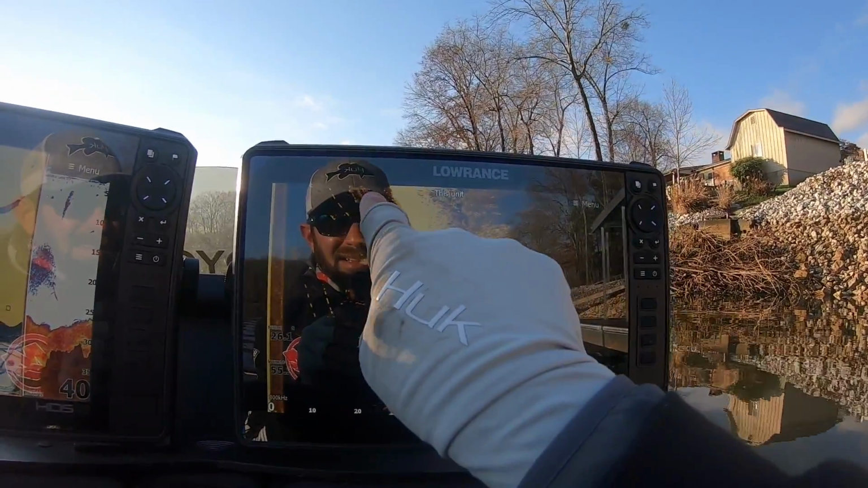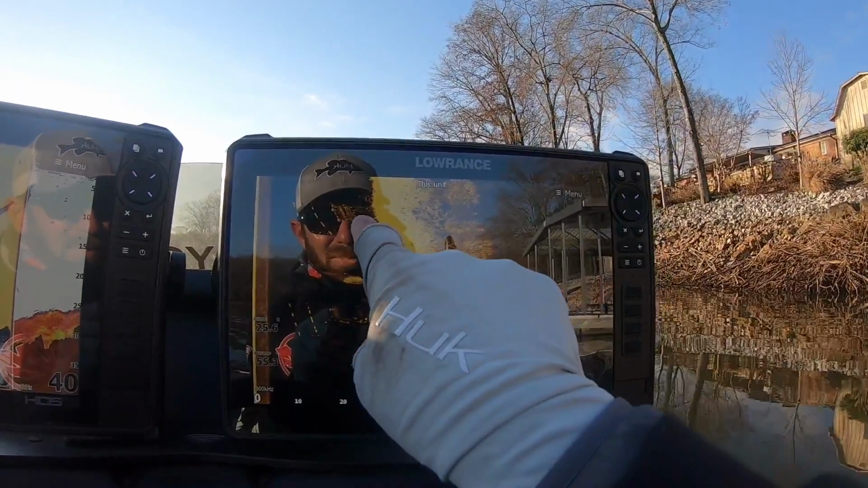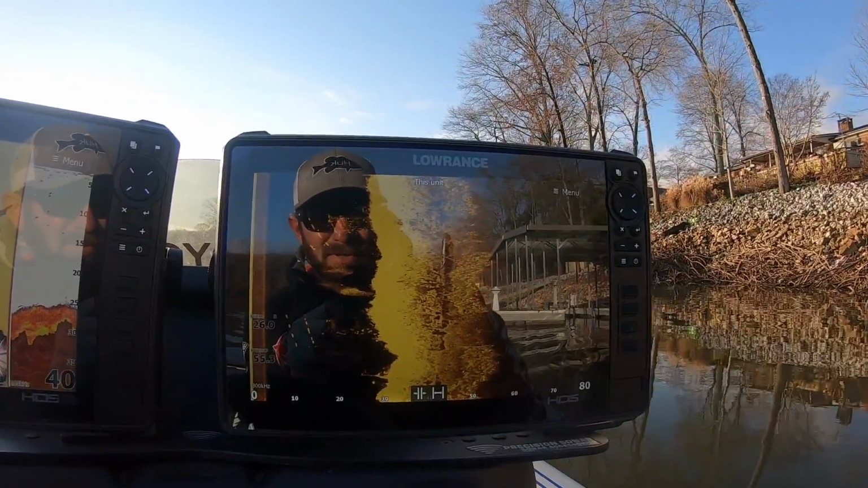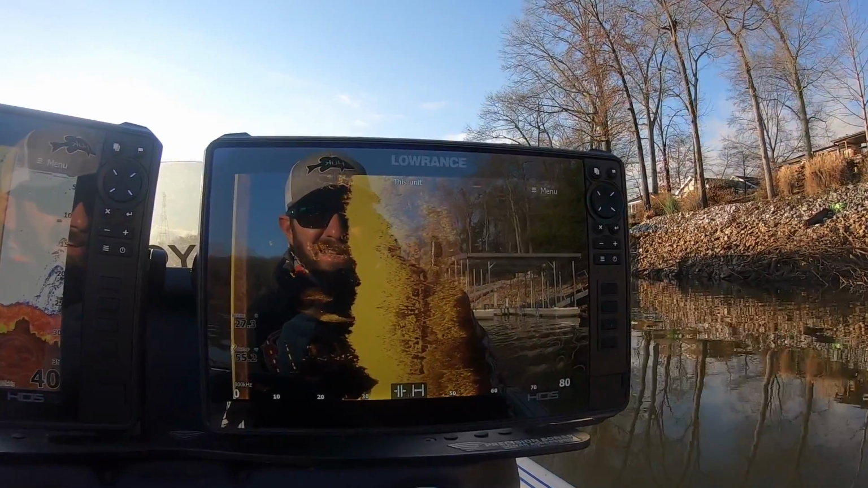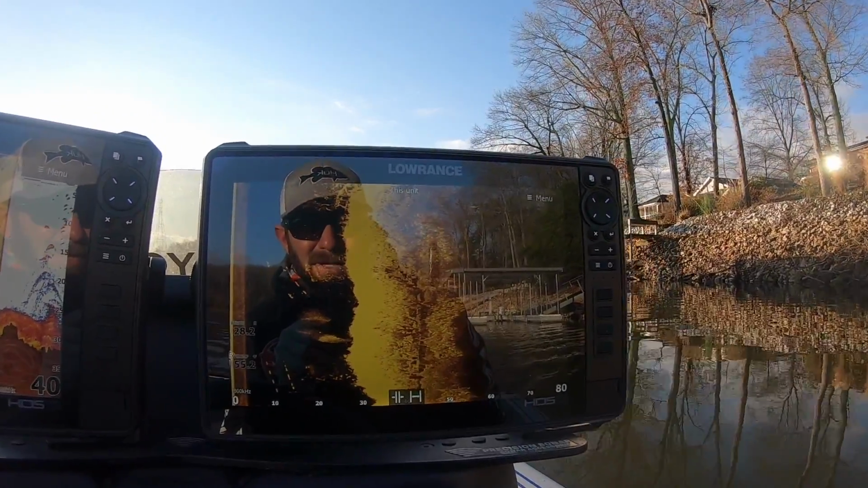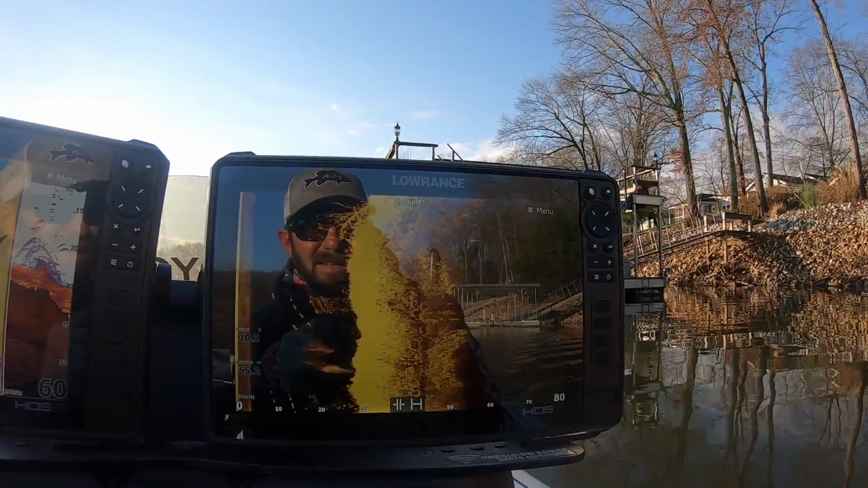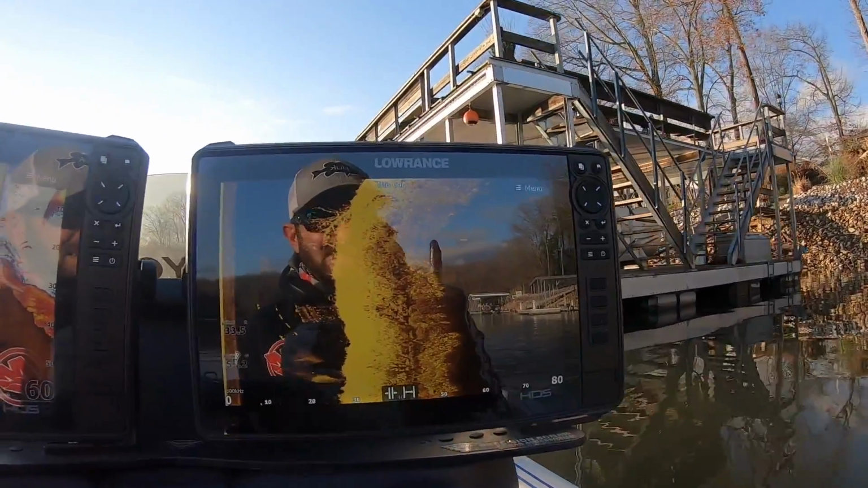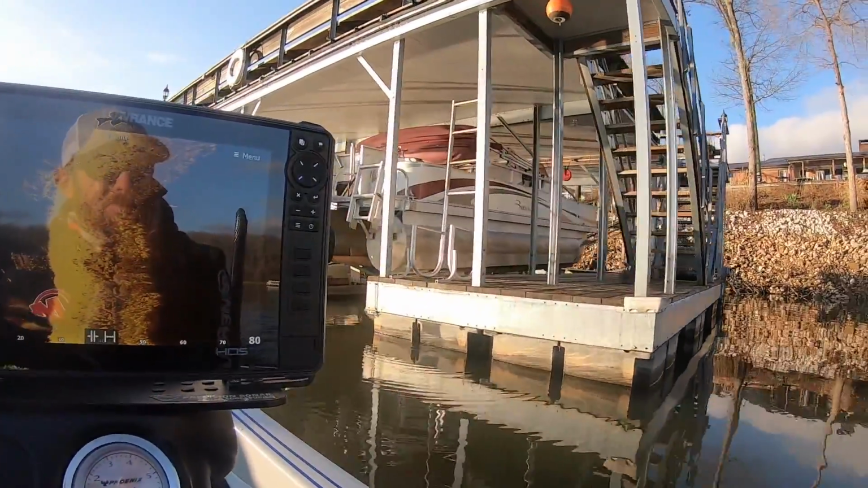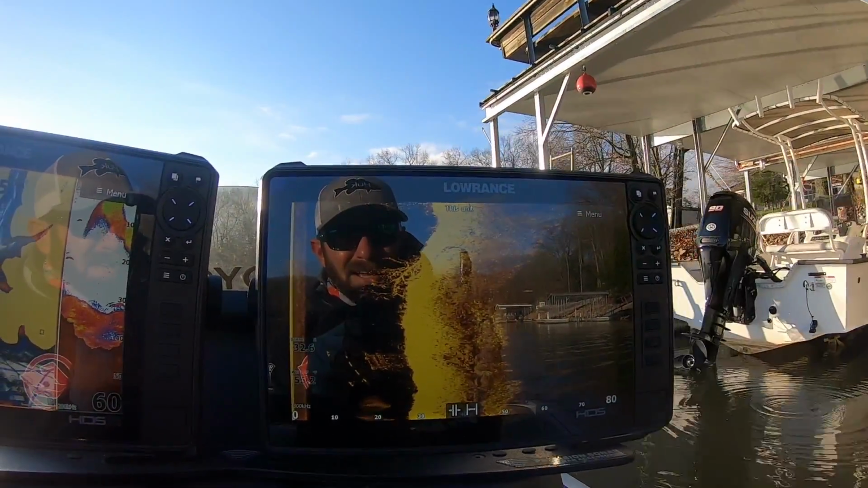Now see, there's a pretty decent school on that dock right there. There's some bluegill. See those smaller dots? Those are bluegill, and then these bigger dots right here, those are your crappie. Now this next dock right here will have a bunch of them on it. There's a bunch of bluegill on a bunch of brush right there, those little bitty dots. There's probably a few little crappie mixed in with them. This dock right here typically has a big water crappie on it, so I should be able to show you guys.